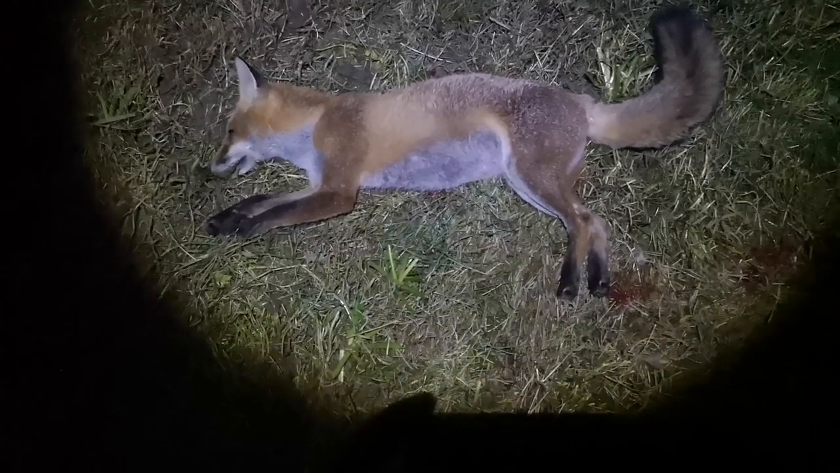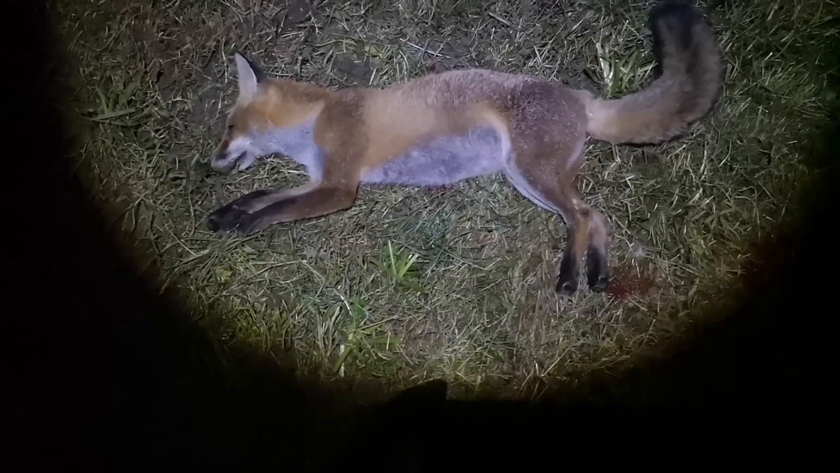First one of the night, little vixen, good one to get. Played us a little bit around the field, but we bided our time and got it in the end.